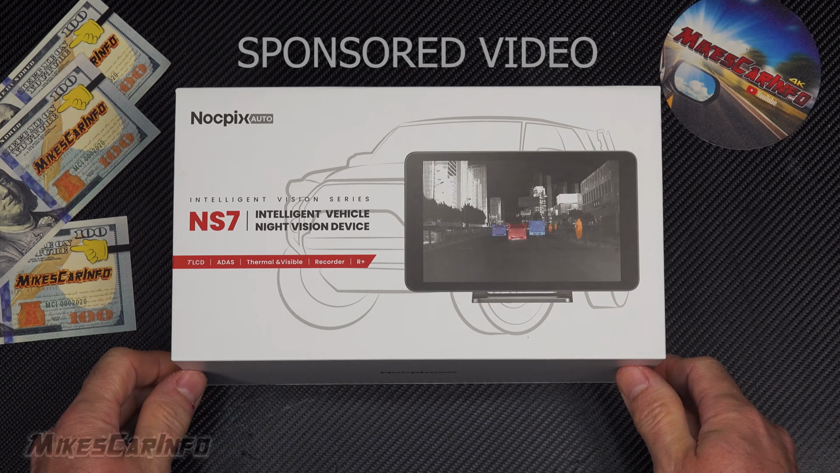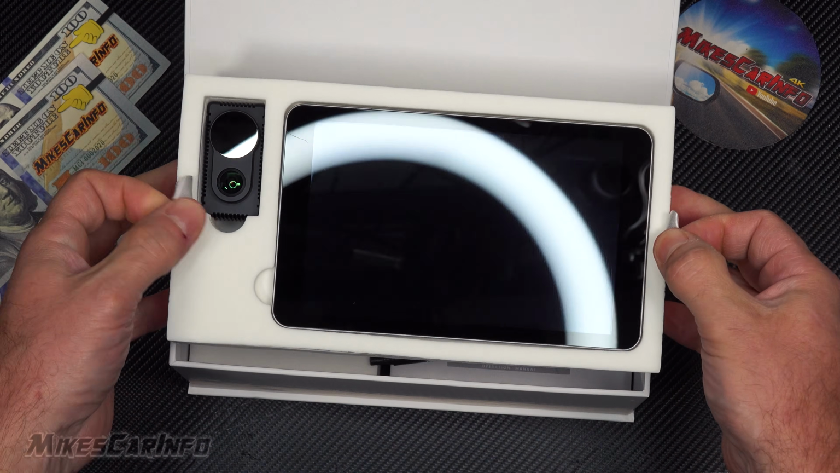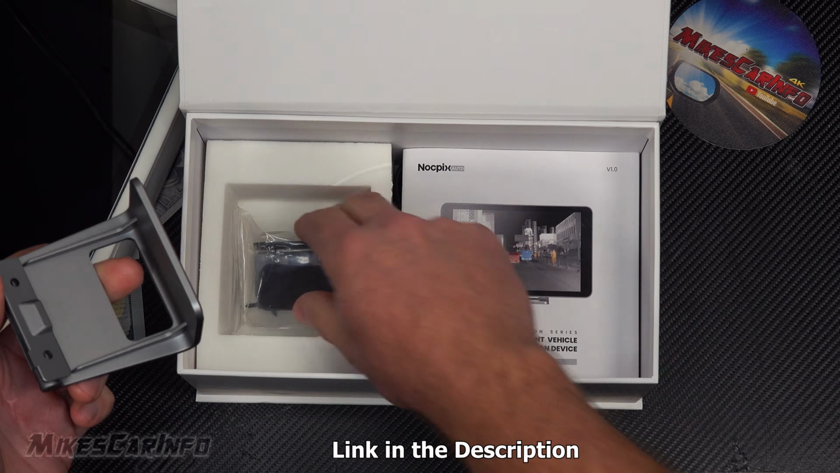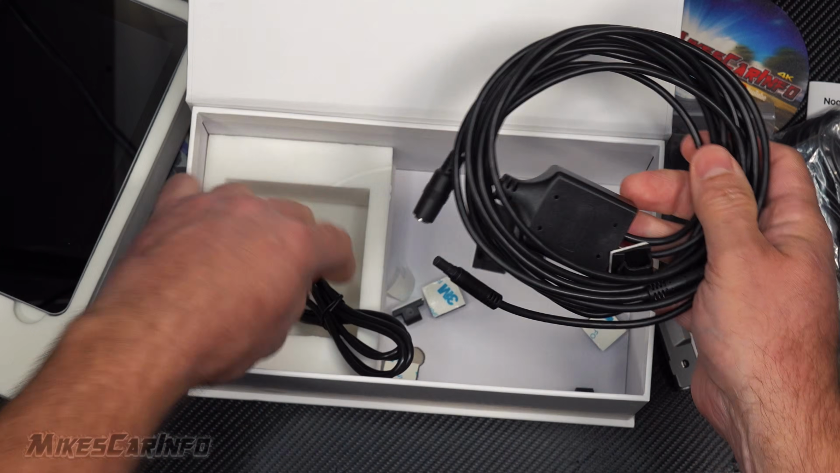Today we're checking out an intelligent vehicle night vision device. This one has thermal imaging as well as visible light camera systems, and it is made by Nocpix Auto, and this is the NS7.